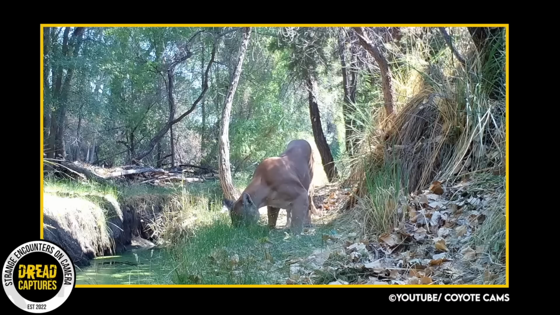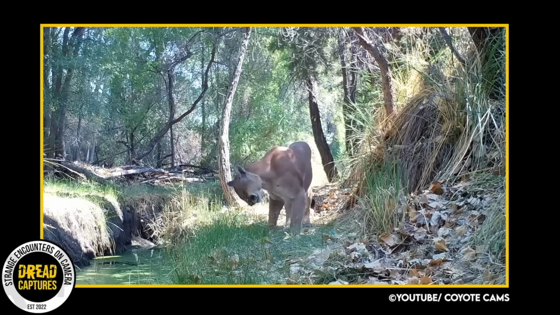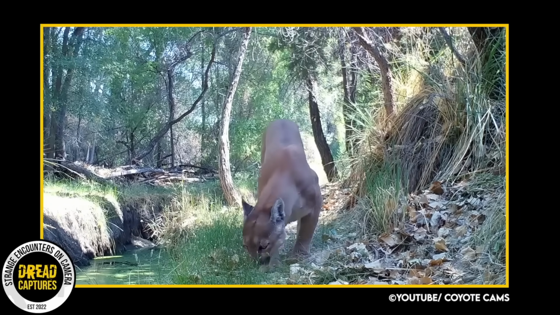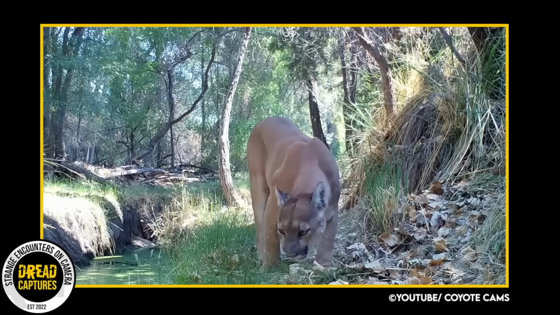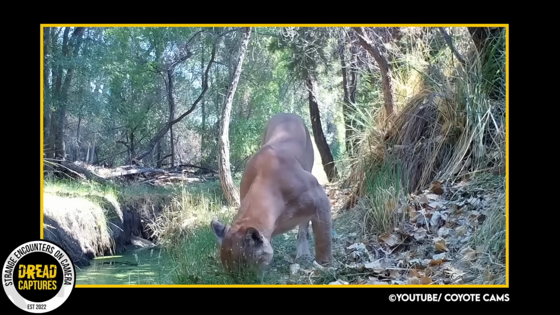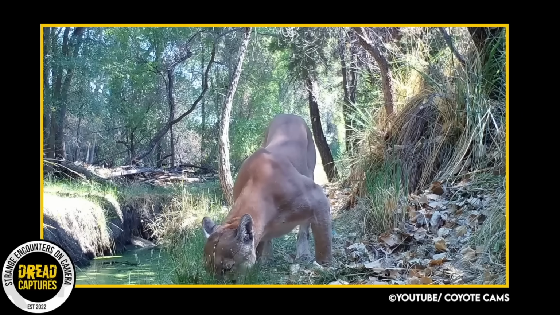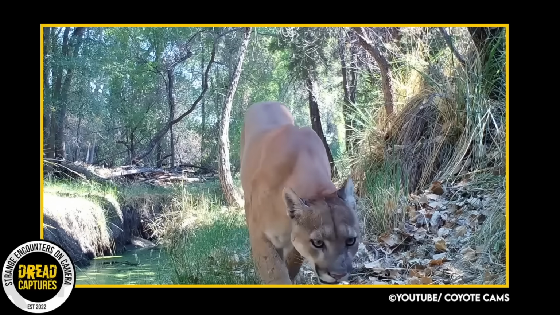This clip is amazing. What a capture. Taken in Arizona, the trail cam footage shows a beautiful mountain lion next to a little stream. The capturer says he's been tracking this stunning mountain lion for months. The lion is a huge adult male, the largest one observed on this man's trail camera by far. The lion can be seen examining a scent marking left by a female in estrus just 2 days prior.